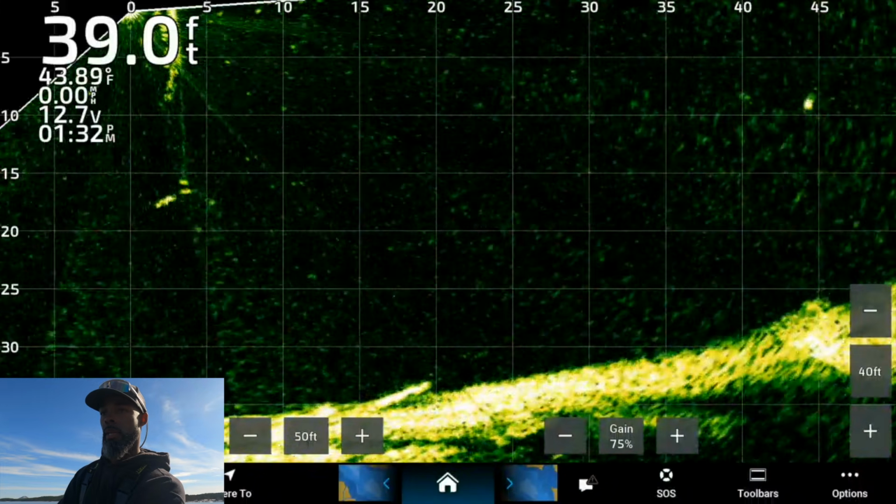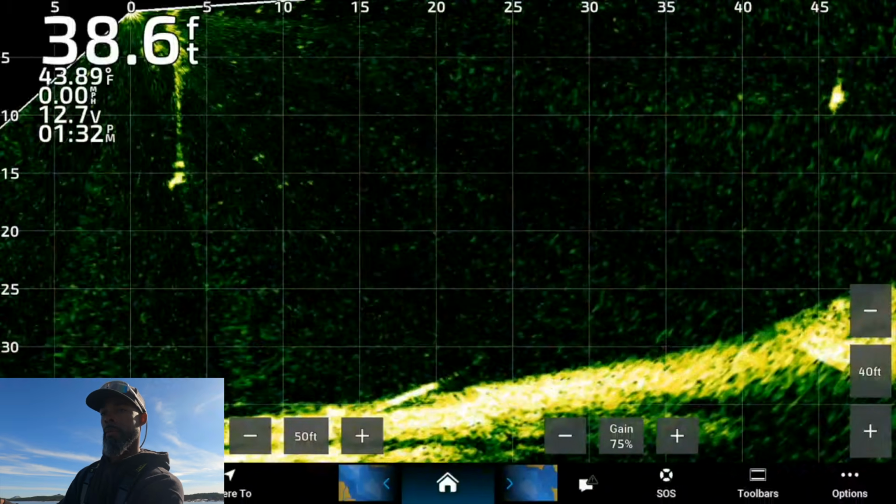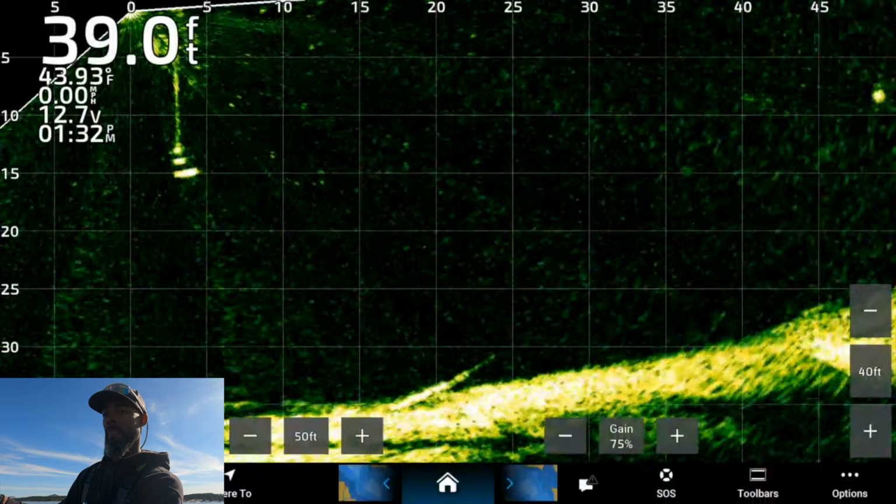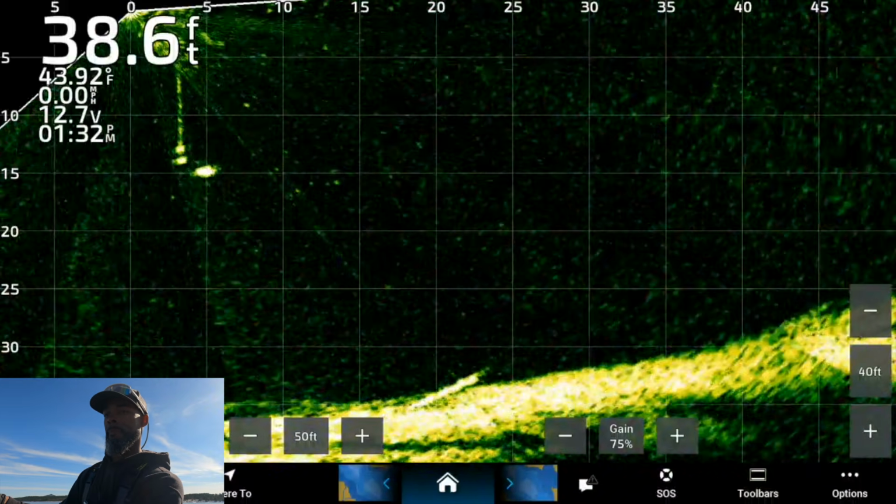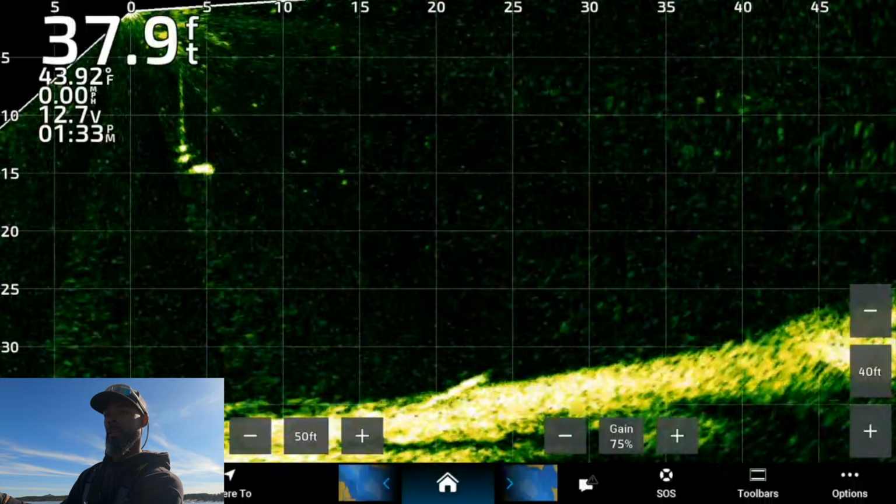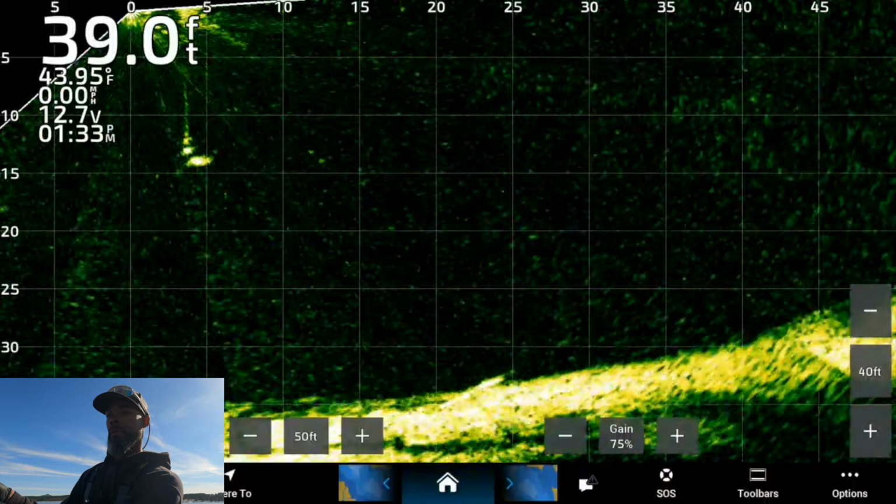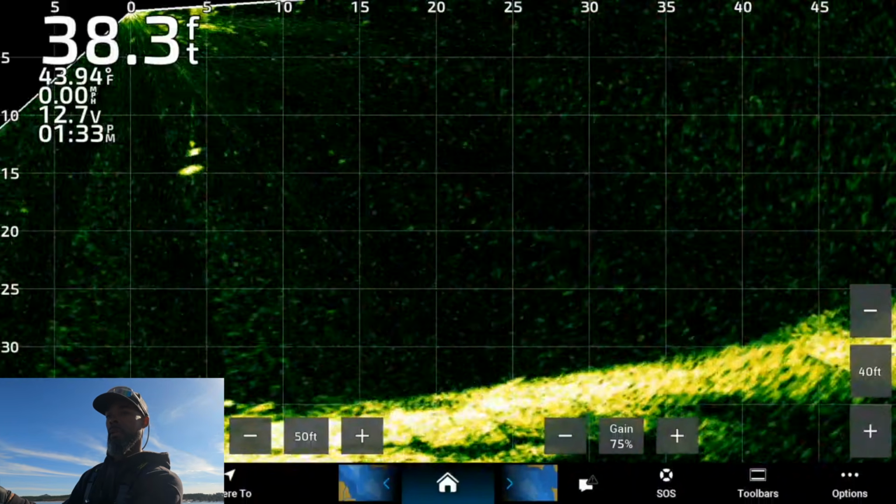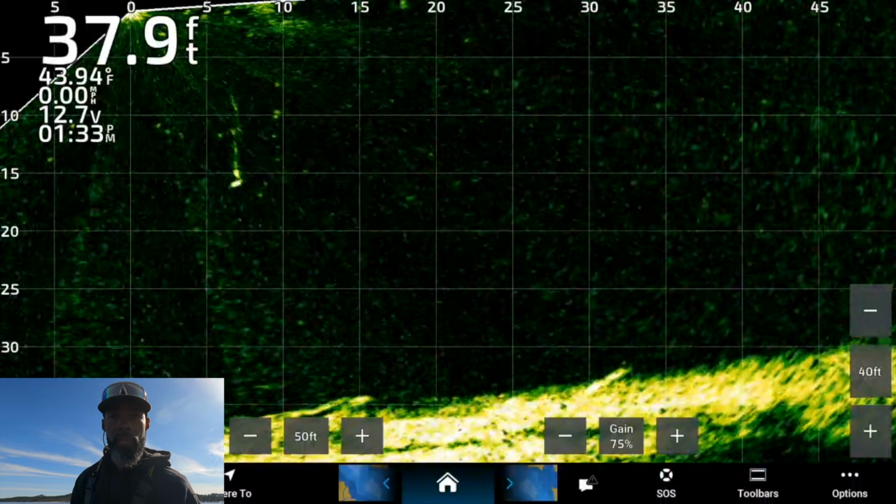I think that's a bass. Let's see if he'll bite. He doesn't want to bite. And for anyone that says Livescope's cheating, there you go.